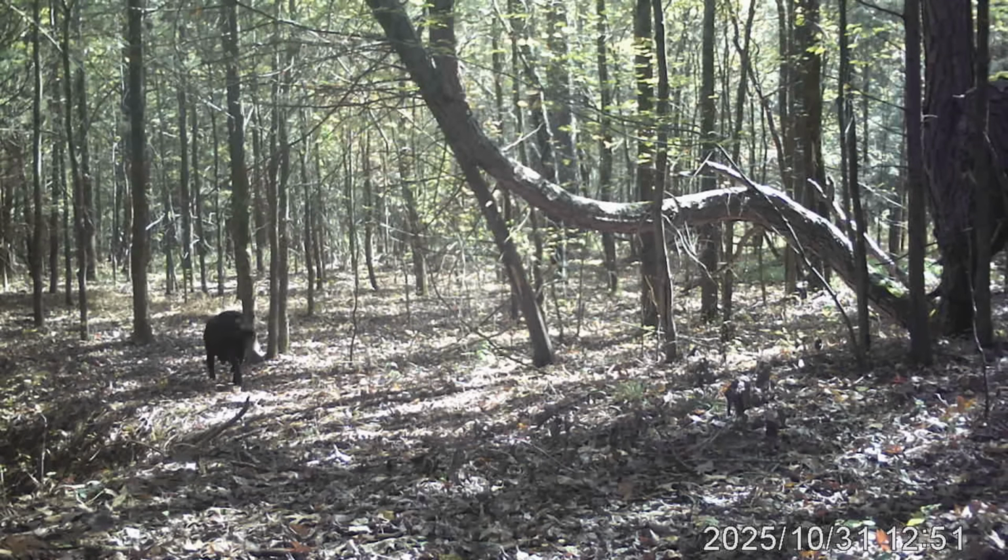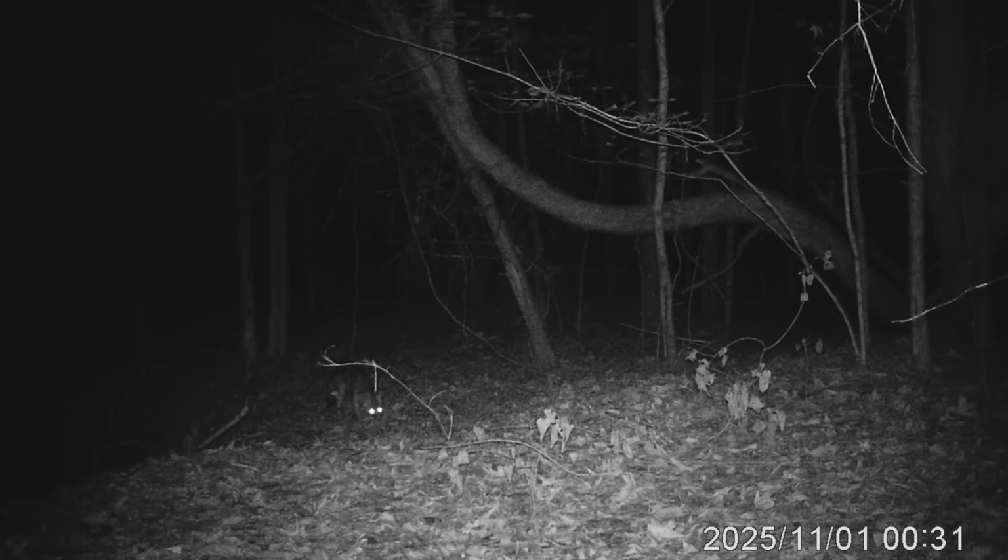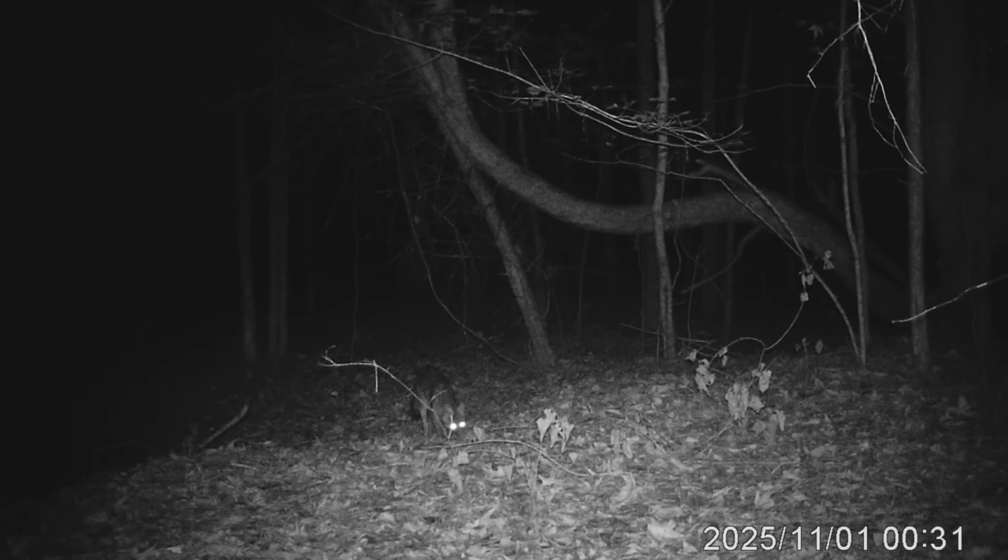Well, there's the neighbor's dog. He's usually not too bad. He usually stays on that south side over there. Ooh, we got a fox. Is that a red fox or a gray fox? Can anybody tell? Let me know what you think. Leave a comment down below if you think that's a red or gray. It's hard to tell with the night vision there.